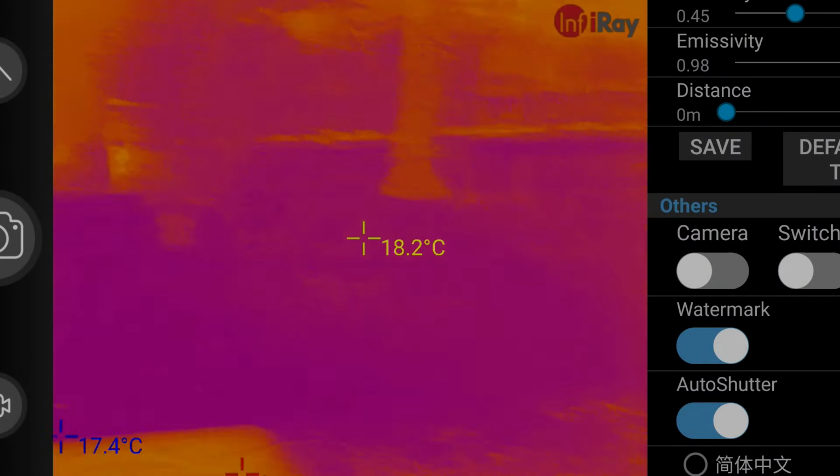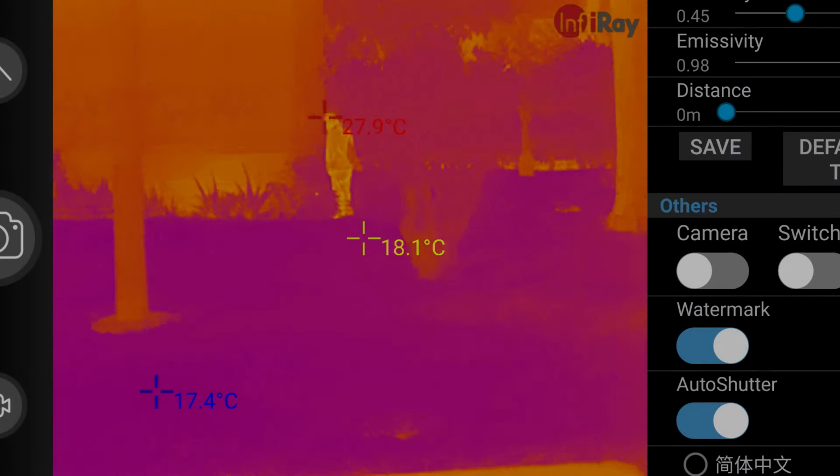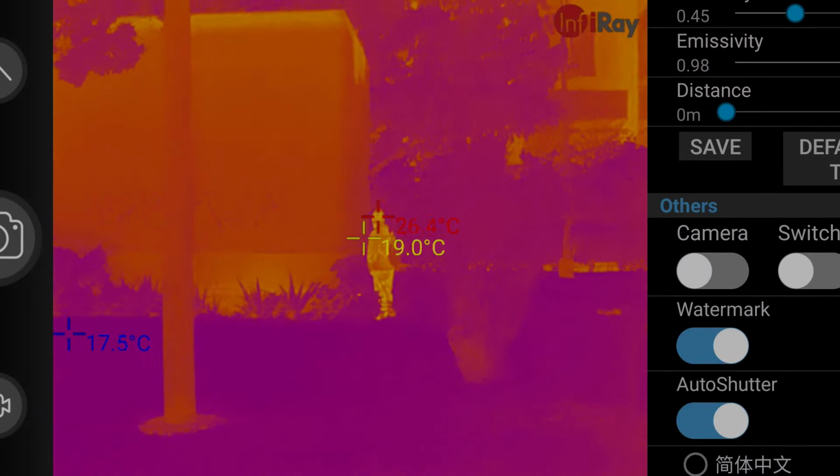He cannot see me. I can see him very well. Thermal cameras are just tons of fun.